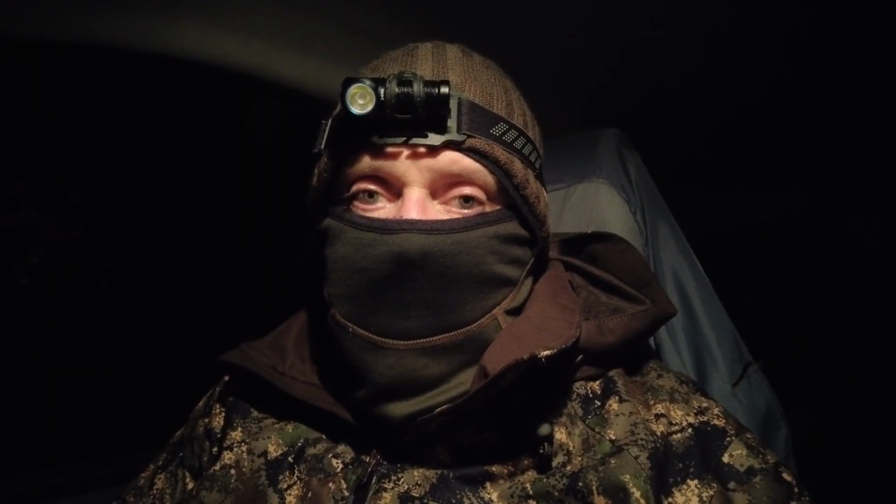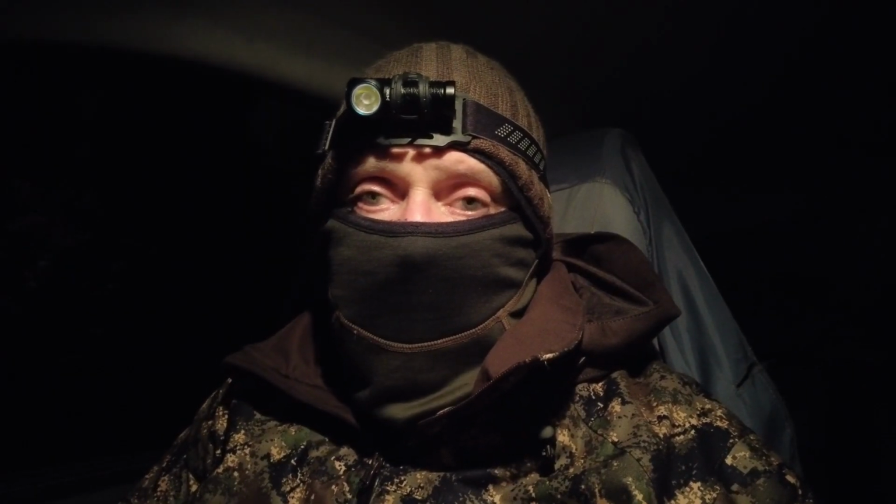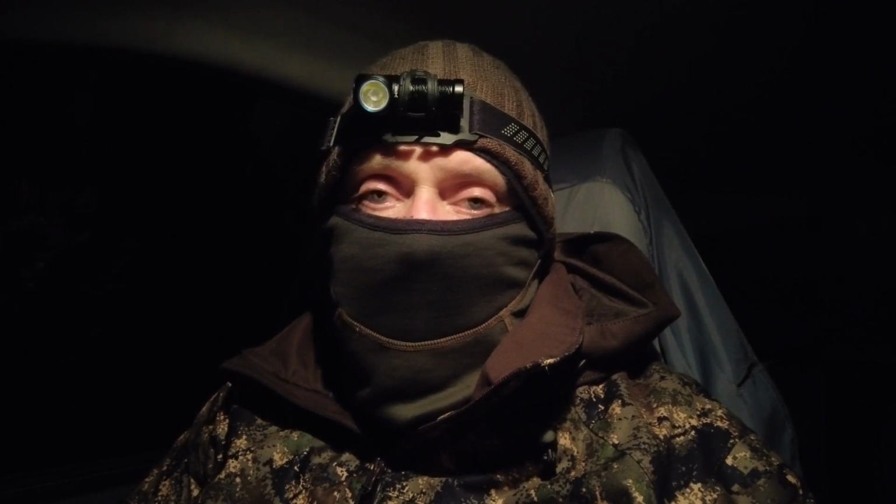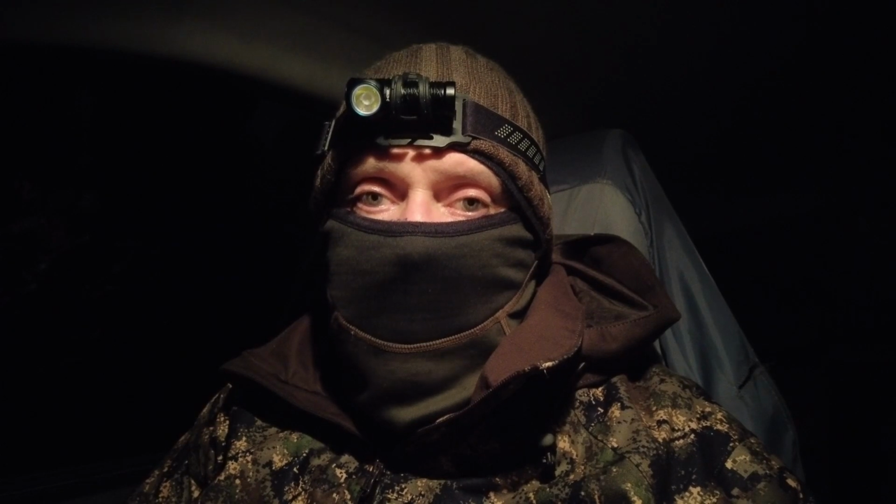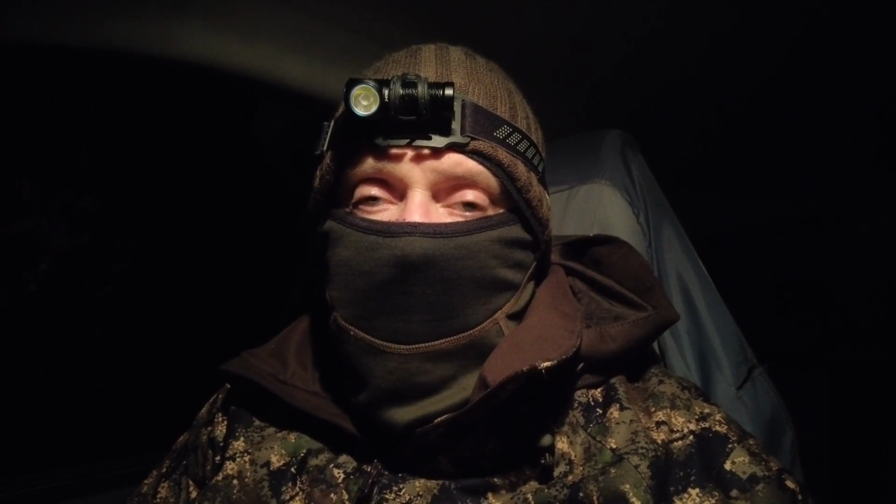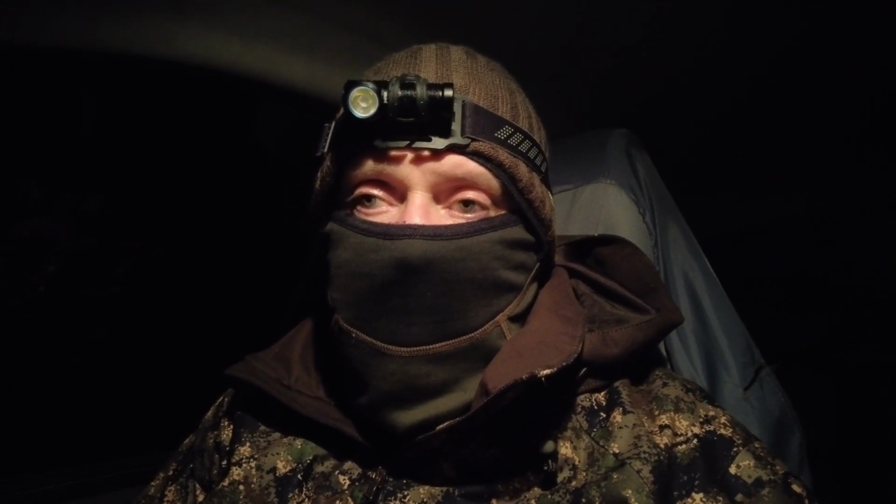Well, we got the vixen. I managed to get it picked up. She was really sly actually. She came down the bank side and she came maybe about 20 yards away from the truck, but she was in a hollow and I could only just see the tip of her head, and she kept lifting her head slightly to look and then dipping her head back down.